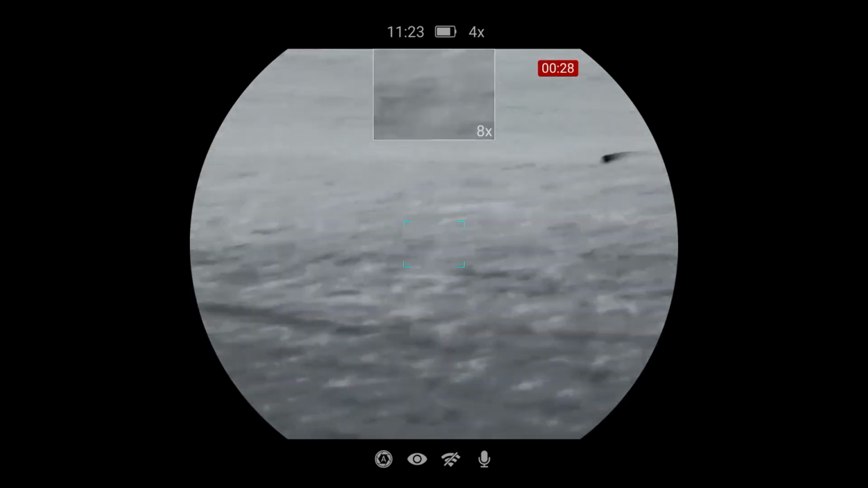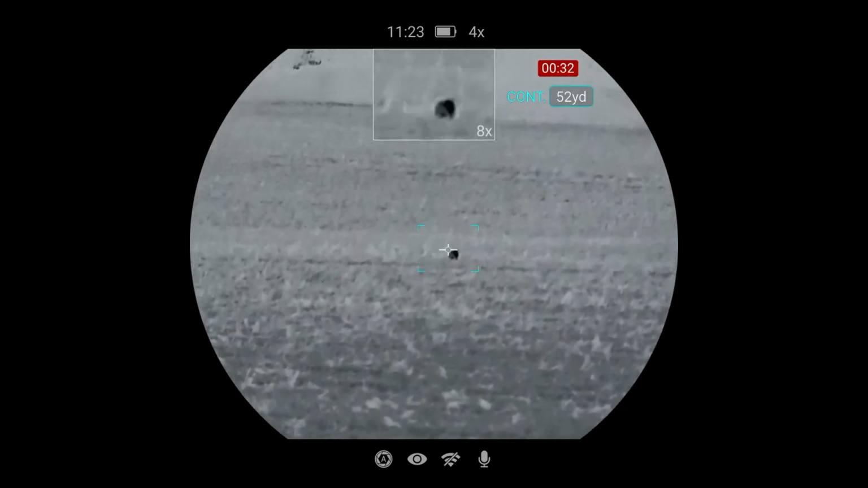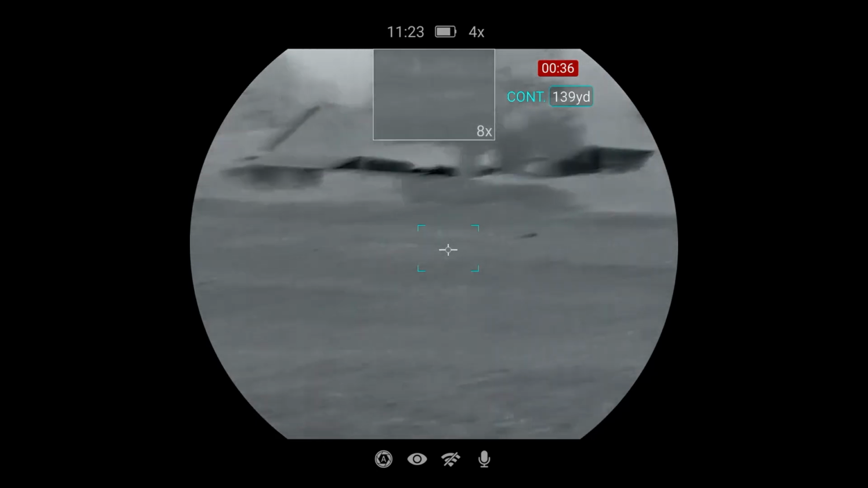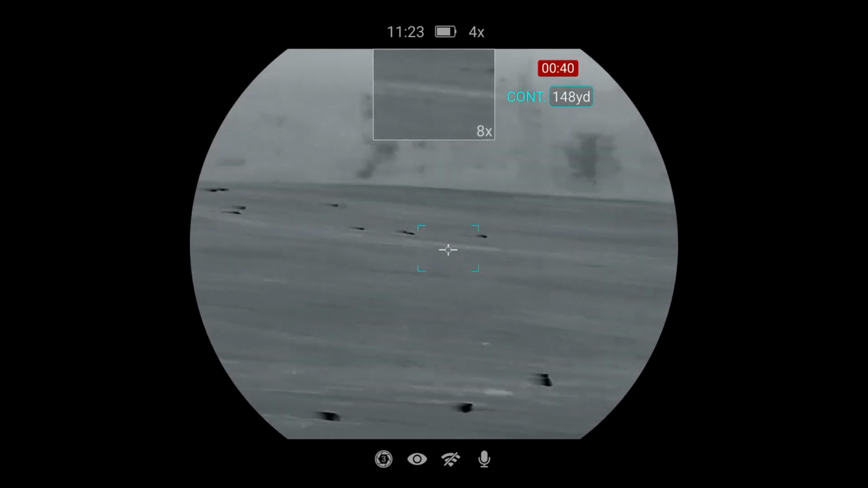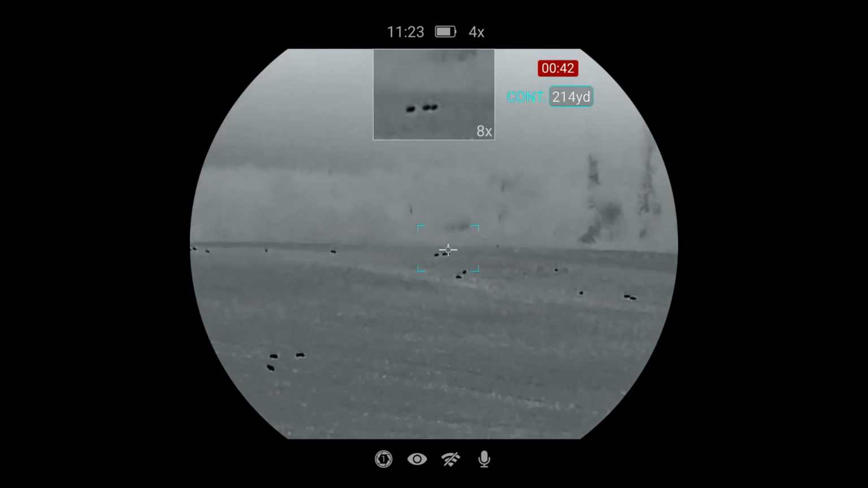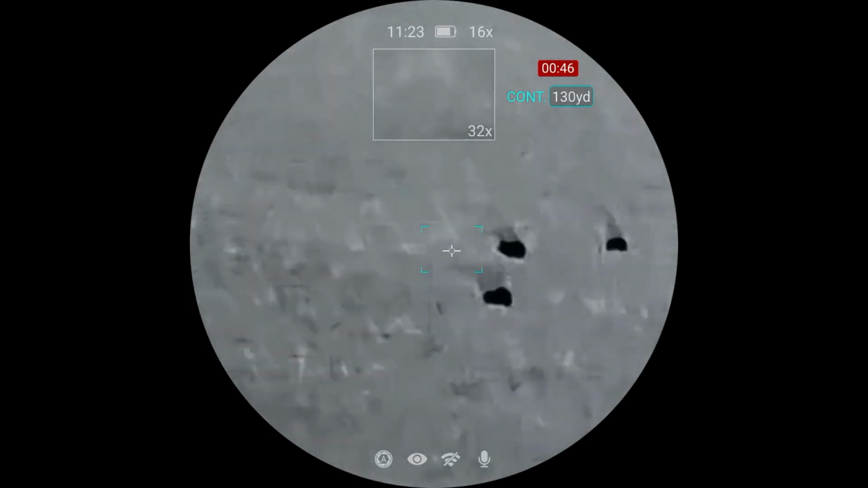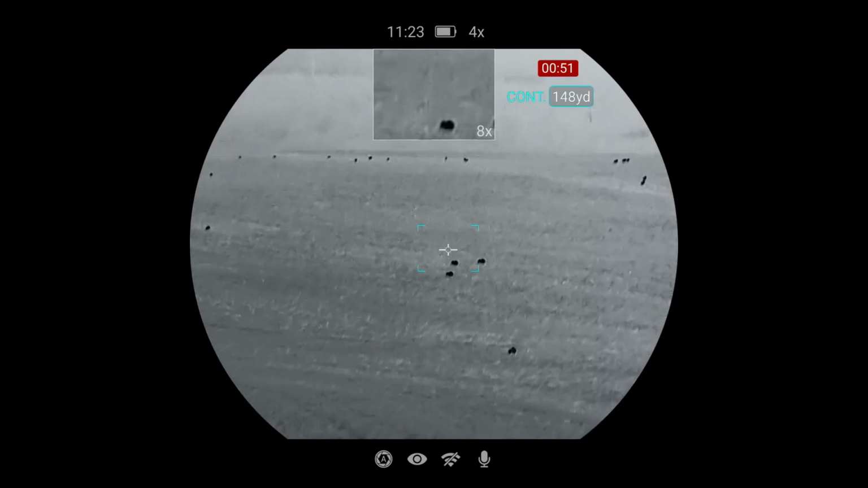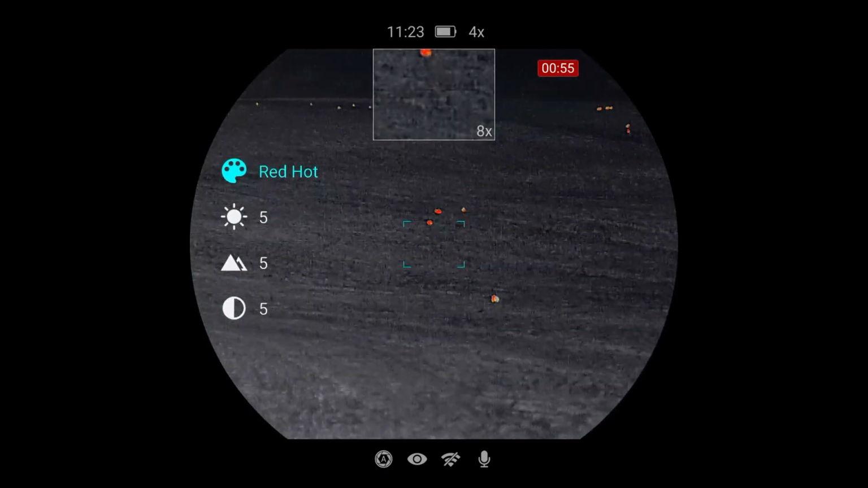So if we were out shooting or hunting and we wanted to know the distances, there we go. Nice and easy. Tells us how far everything is away. We can also zoom up. And we have a few different colours.